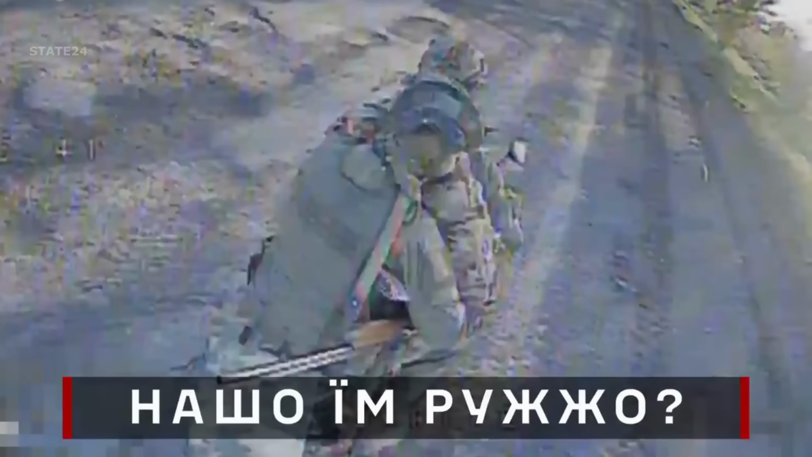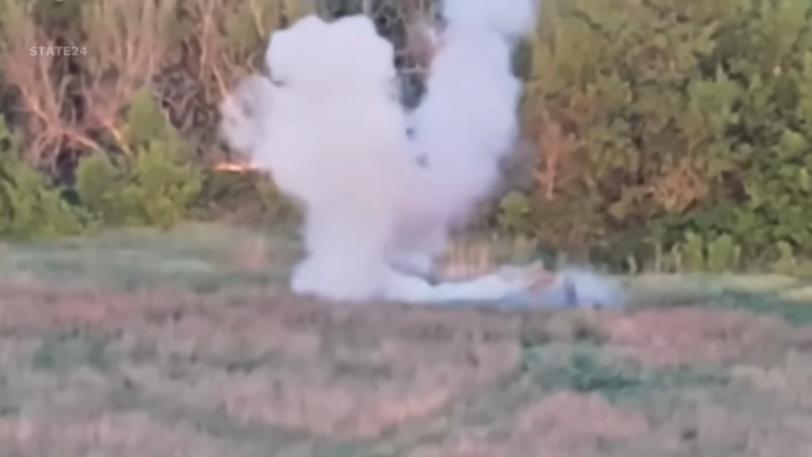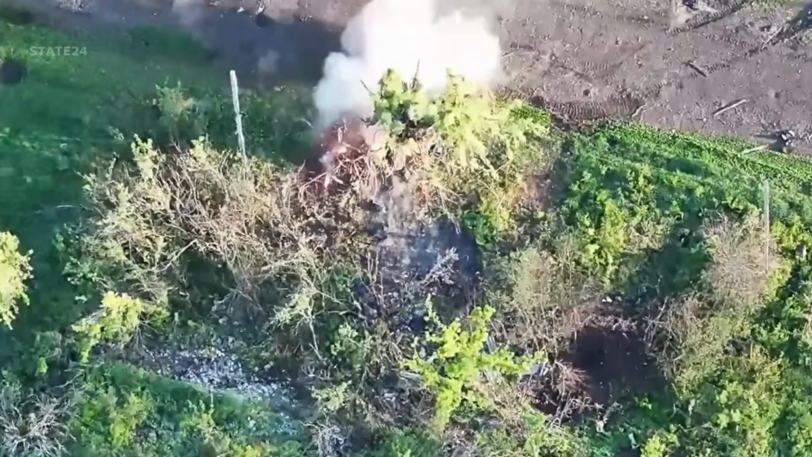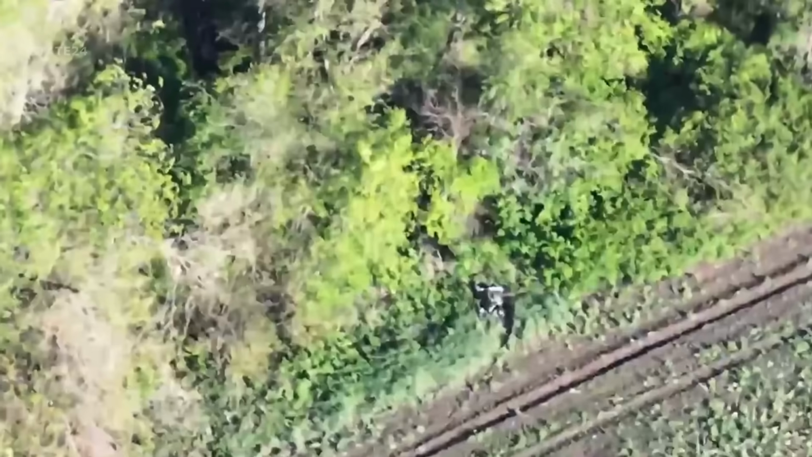June 23rd, 2025. The 414th UAV Brigade in the Pokrovsk region was in pursuit of Russian motorcycles. Russian soldiers were shot down by an FPV drone while trying to escape on a motorcycle.